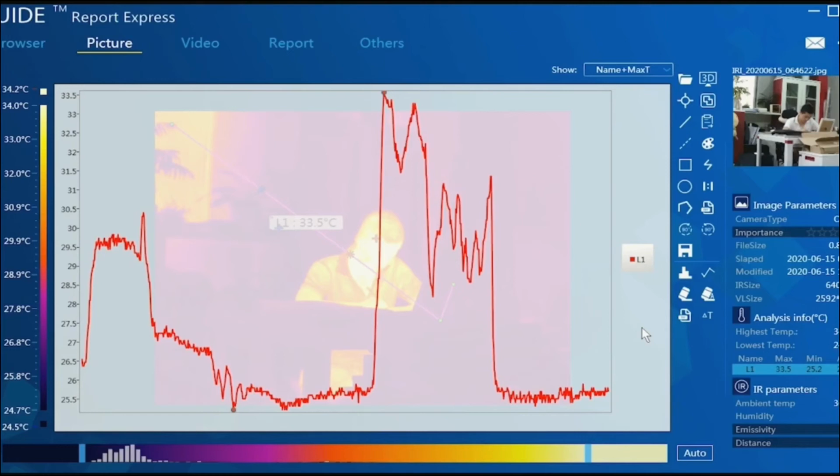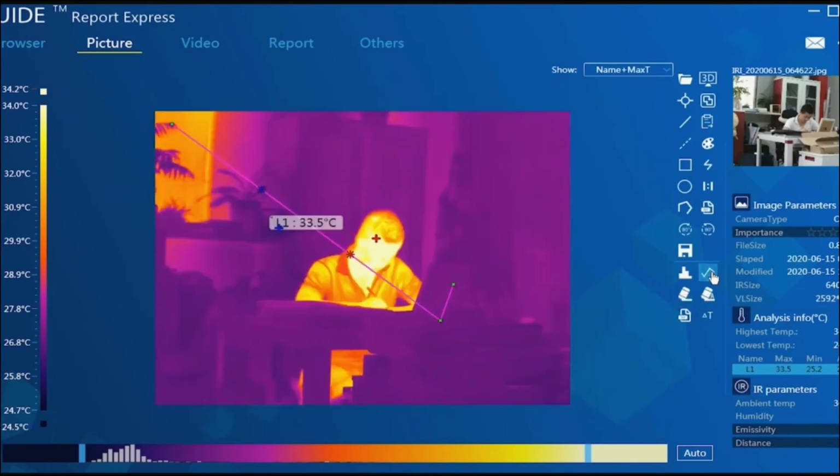It's very helpful for finding the problem. Very nice curve. Okay, let's select the line and see how to generate a report.